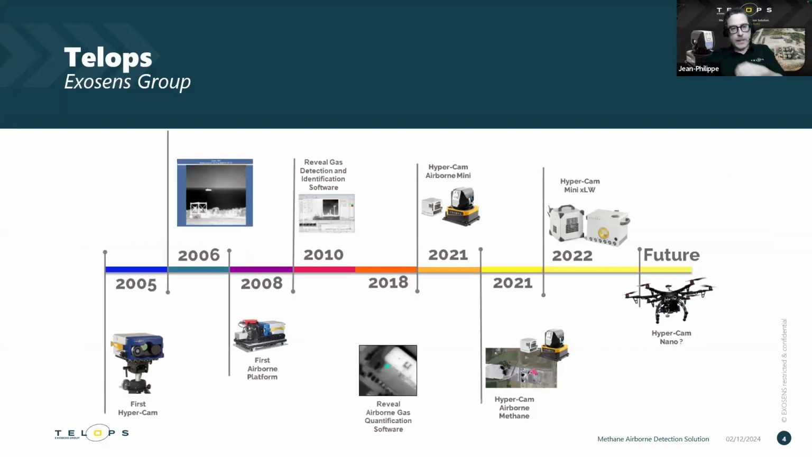A little bit of history: back in 2005, we developed our first unit mainly to detect harmful chemical gases for the military most of the time. But since then, we've put it to work in various other contexts, such as environment and other industrial applications as well. You can see here our roadmap. Back in 2008, we had this big, bulky airborne sensor.